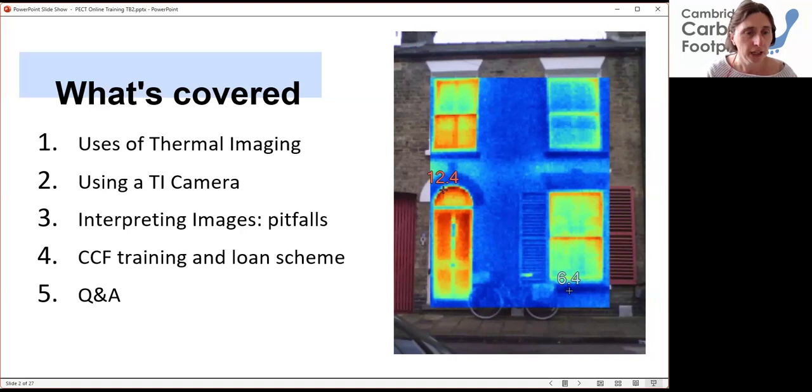So what's covered is slightly different, because actually part 4 I'm going to do first, which is about our training and loan scheme. We're going to have a brief look at uses of thermal imaging cameras, using them, interpreting images, and hopefully leave lots of time for any questions at the end. Next slide, please.